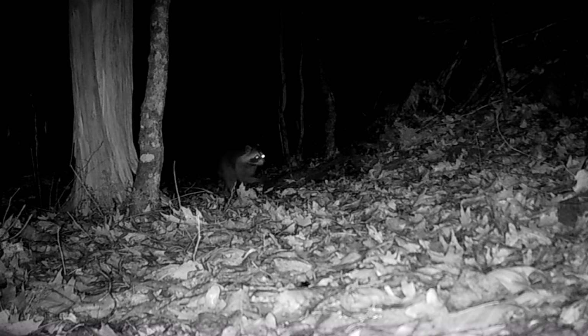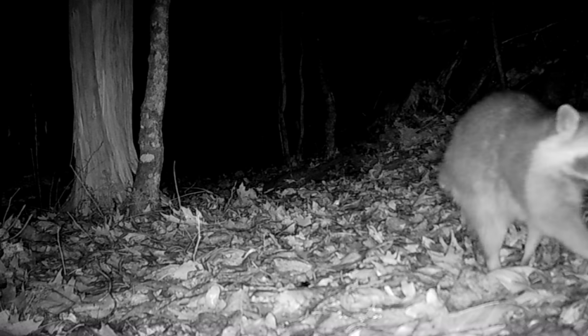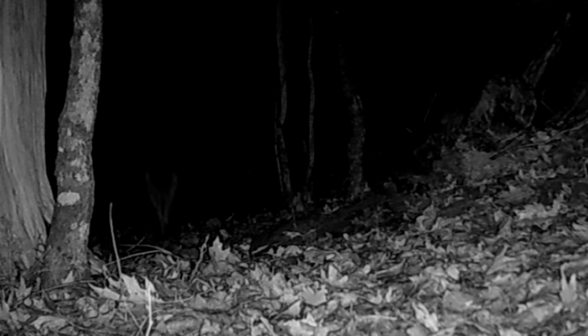Them stragglers better be careful. And the old bucks are up here too. This looks like just a big old spike right here. But they're still working. The old coyotes, they're watching everything, whatever they can find.